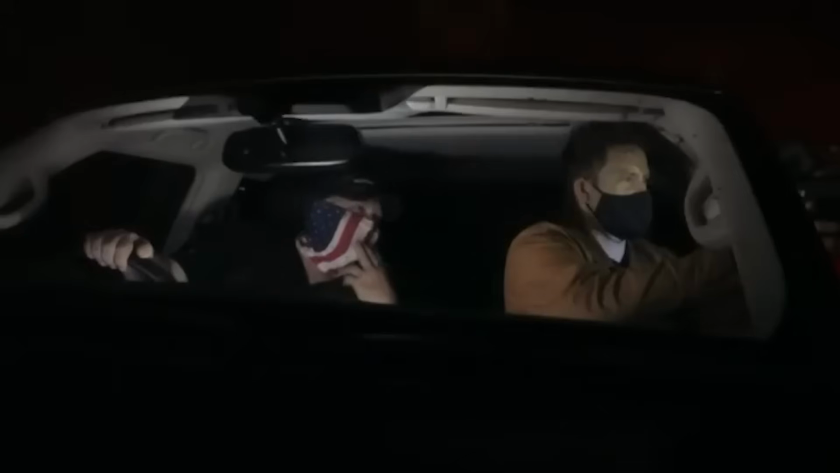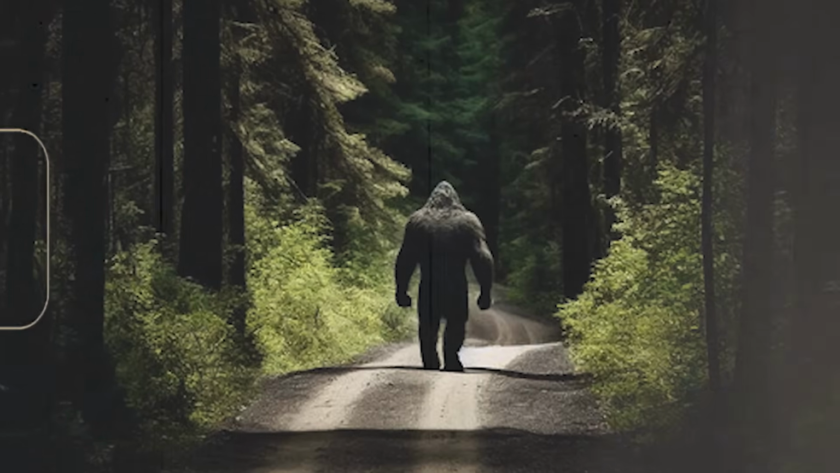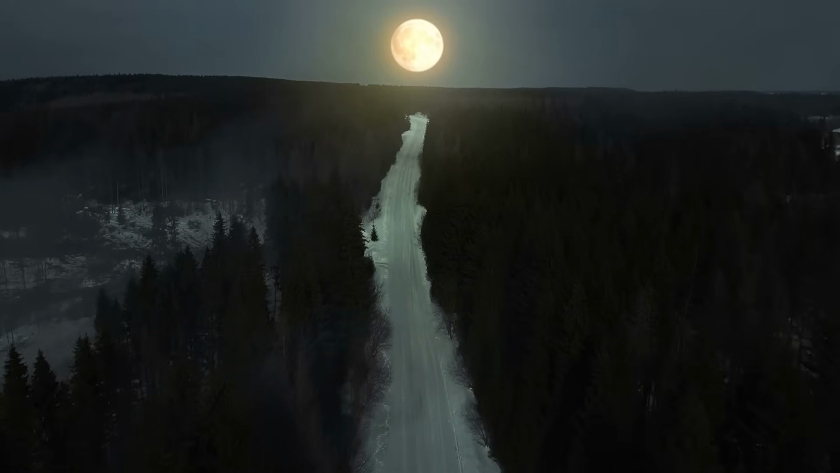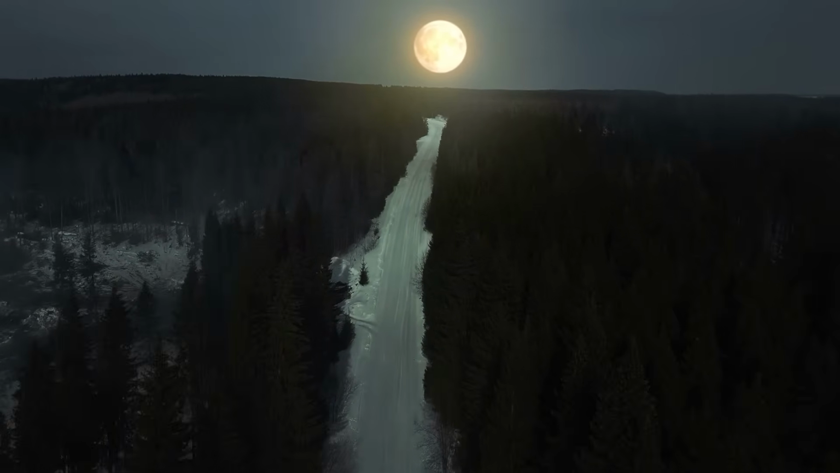The creature's swift and efficient movements leave little time for anyone to process what they've seen, and by the time the observer tries to process the moment, the creature is already gone, lost in the shadows of the wilderness. This pattern is hard to ignore. The team begins to piece together a theory. Perhaps Bigfoot is using the roads as natural pathways between two parts of its territory. The roads, often quiet and isolated, offer a route where the creature can move swiftly and undetected by most.